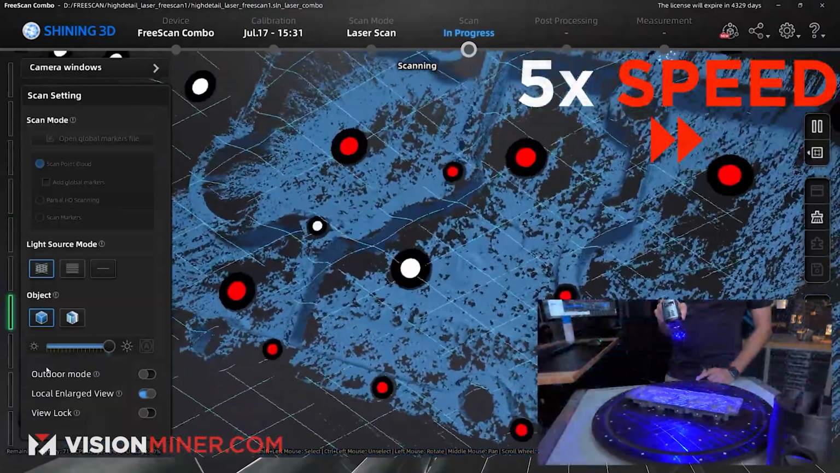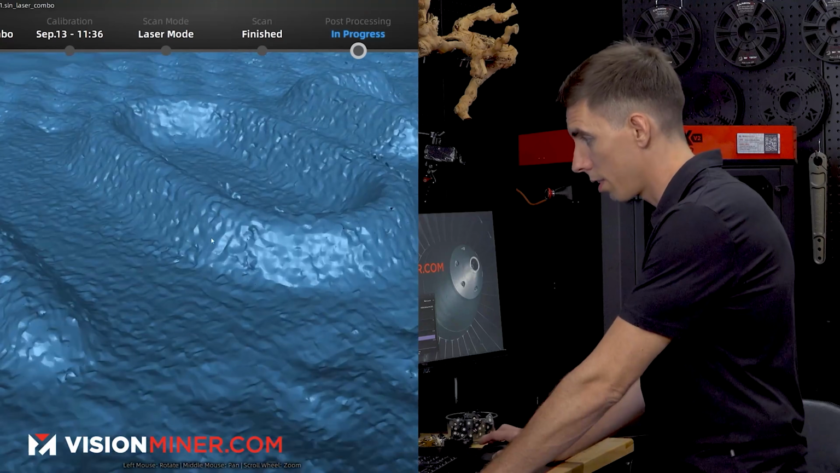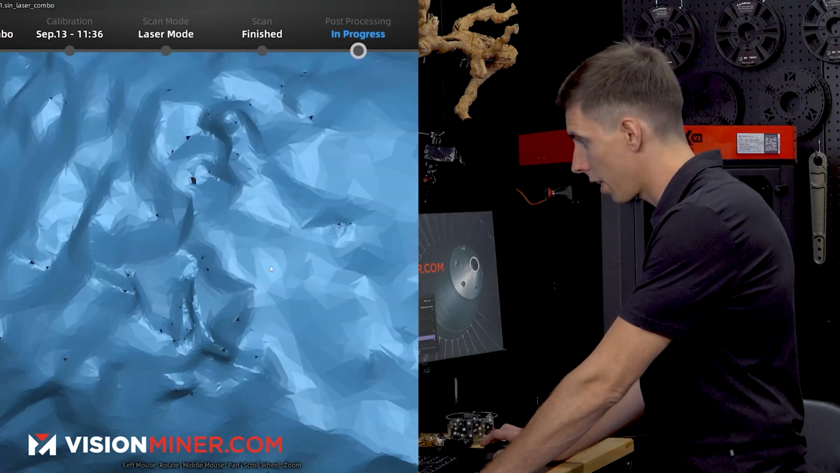You just switch modes. That's freaking sweet. And you just start scanning that area that you want in higher resolution, and the software will do the editing for you to make that area higher resolution versus the other areas of the part that you don't care about that will be in lower resolution.